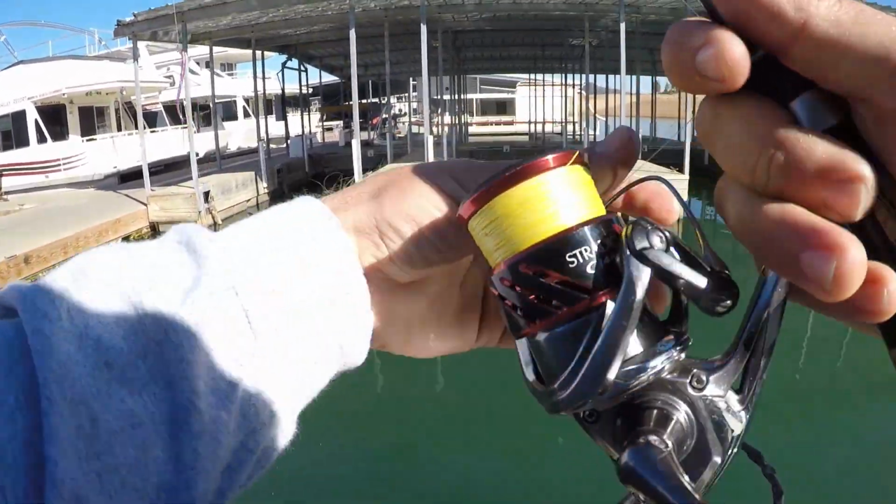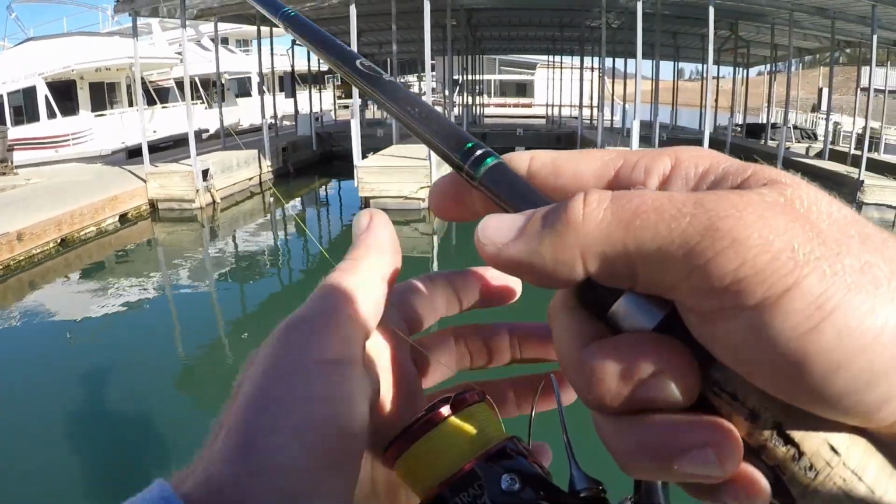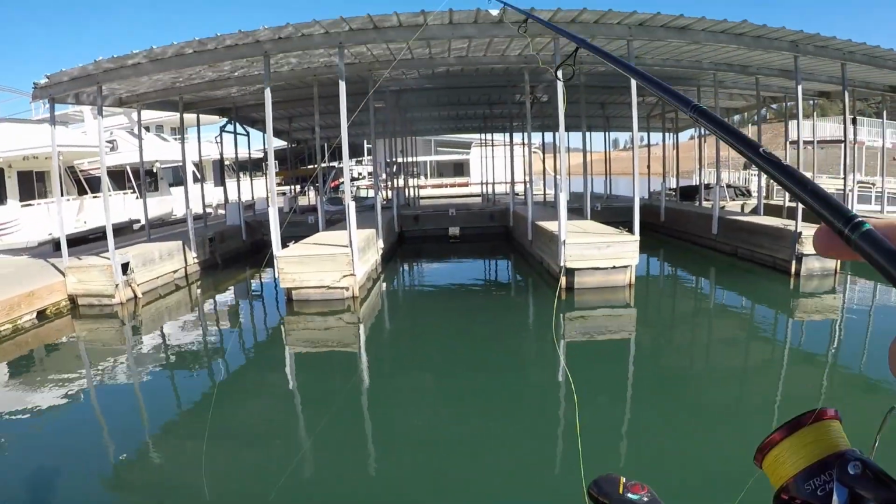I know there's that tie down thing in there, but I'm going to pitch into that dock slip just to try it.